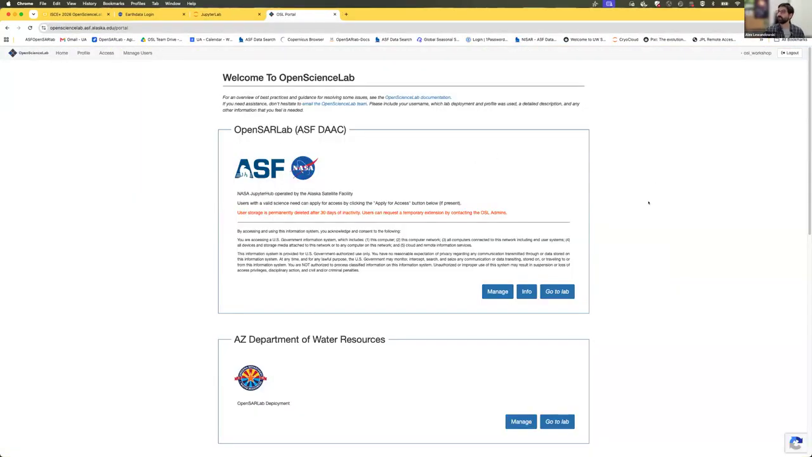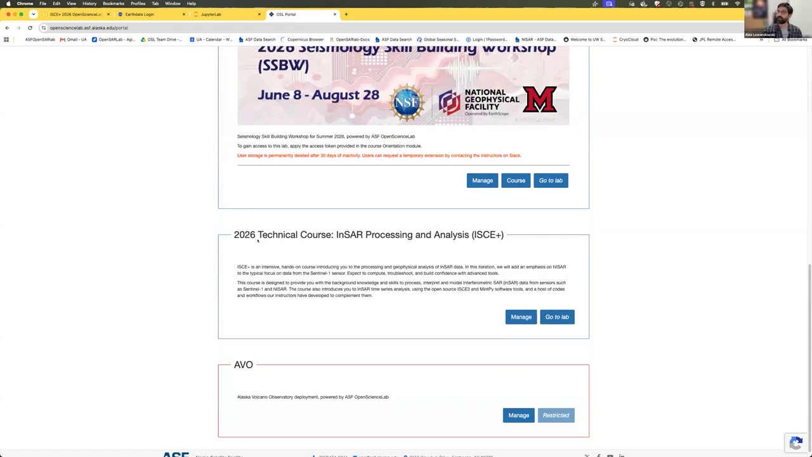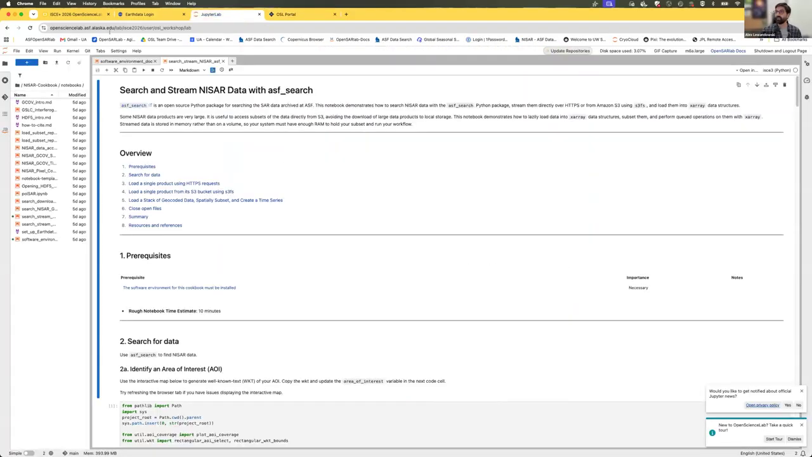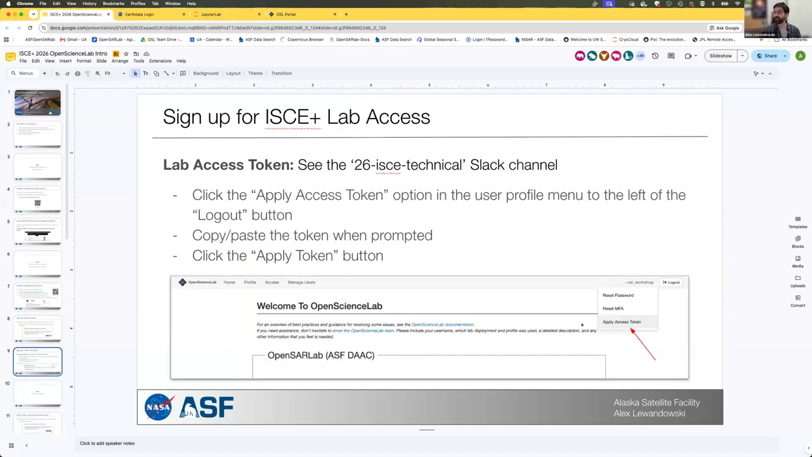So once you've set up your MFA and you have access to Open Science Lab, you'll see all of these different lab cards. And so here you can see for the 2026 technical course, I can click the Go to Lab button, but if you haven't given yourself access to this lab yet, then you will see this restricted button instead. And so you can provide yourself access to the course lab with an access token. This token is not pasted into the slideshow because the slideshow is public, and so we didn't want the token out there in the wild.